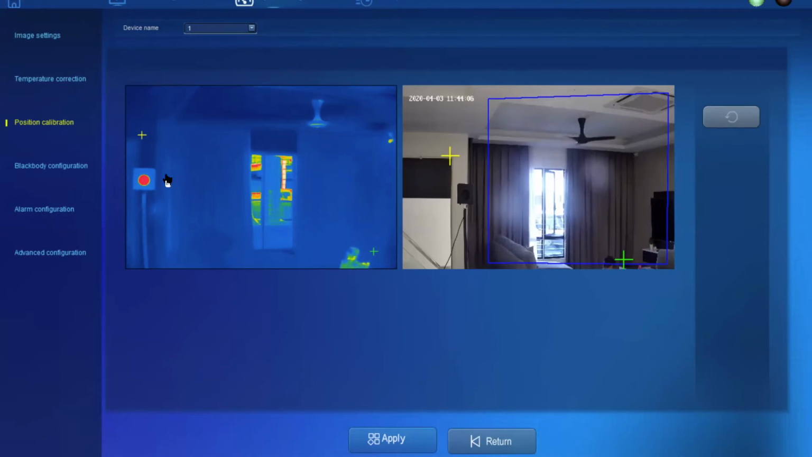This is what I meant. Look at the thermal camera side. The black body is touching the baseline on the left. Where you look at the visual camera, the black body is a little bit further from the left. So this is where we let both cameras know how they should align by themselves. Pretty easy, just 2 points.